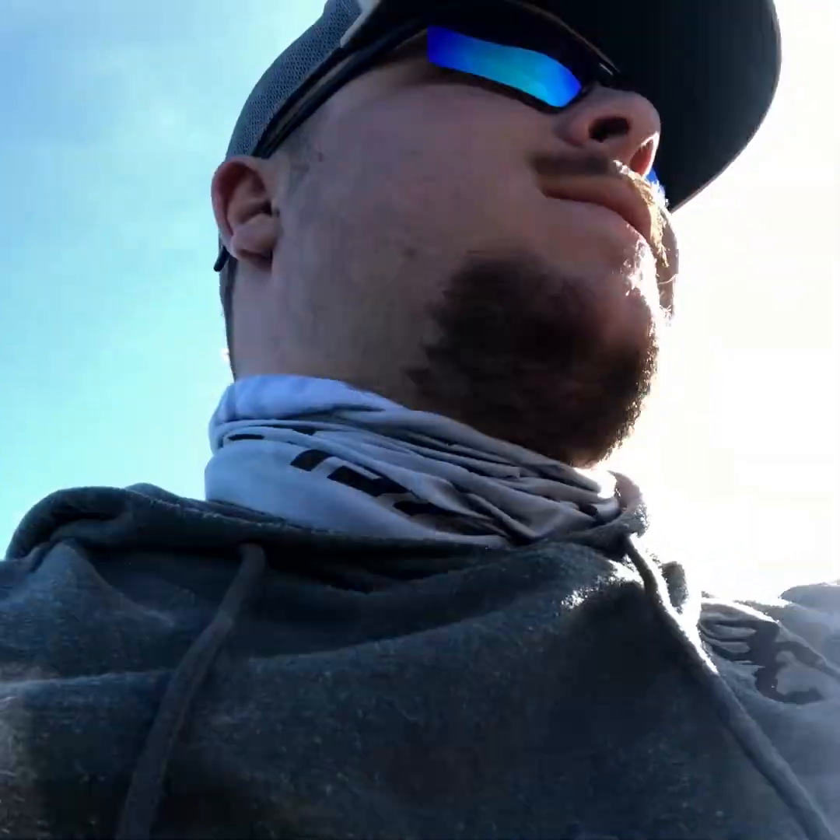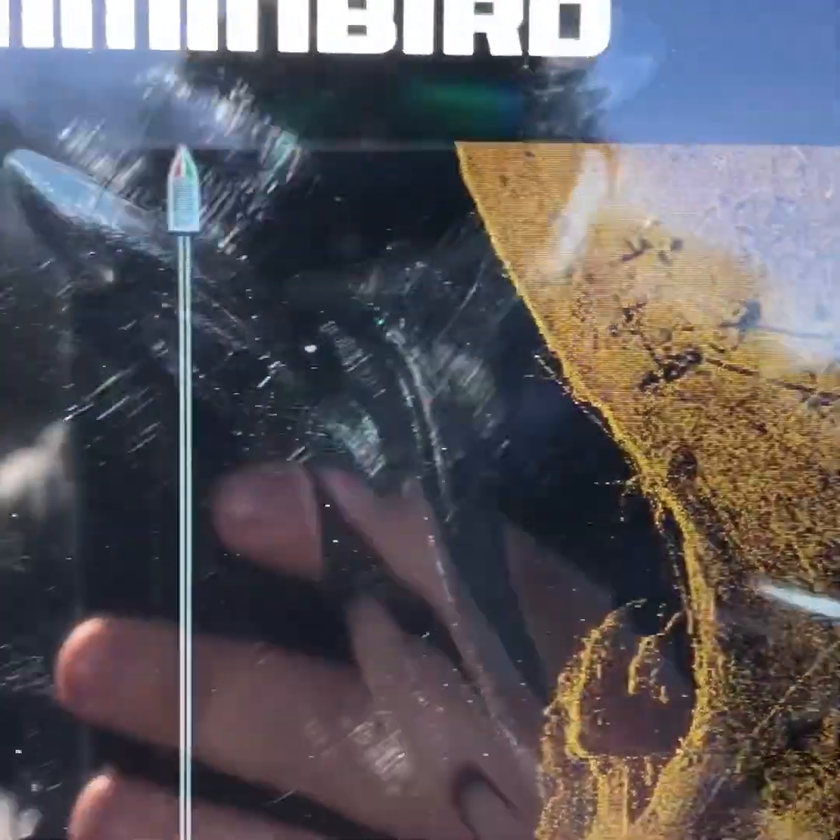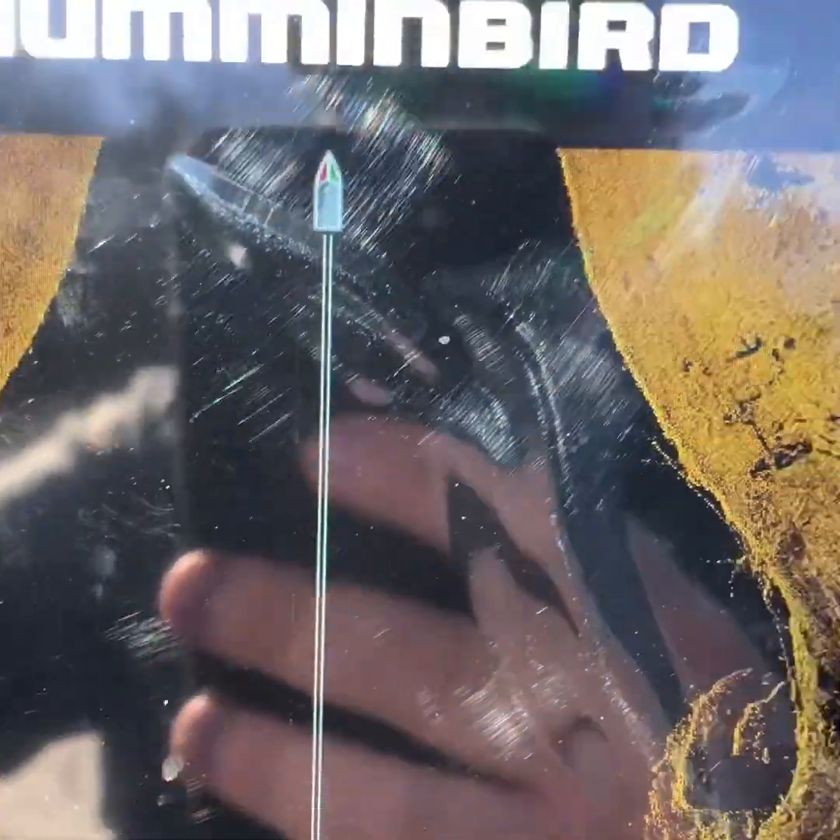I just figured this out and I'm super stoked about it. I don't know how I didn't know about it, but it helps so much. Humminbird has the split position side imaging. And what that does, instead of you having 2 bars like this, where it's like 125 foot on each side, you're not going to be able to tell anything on a smaller unit like this.